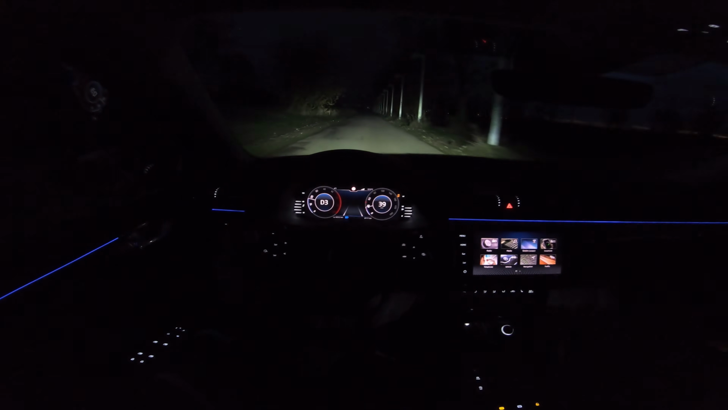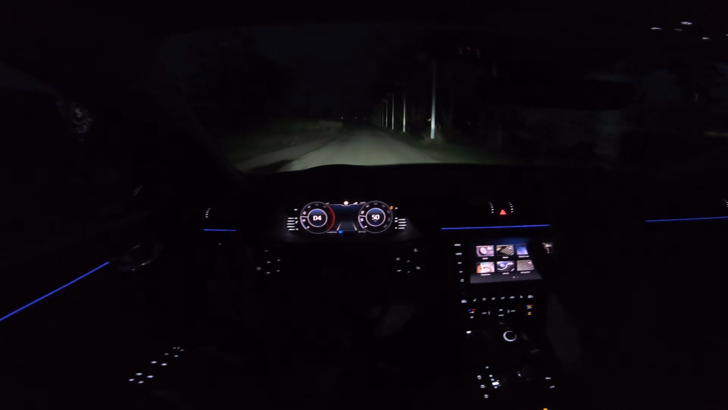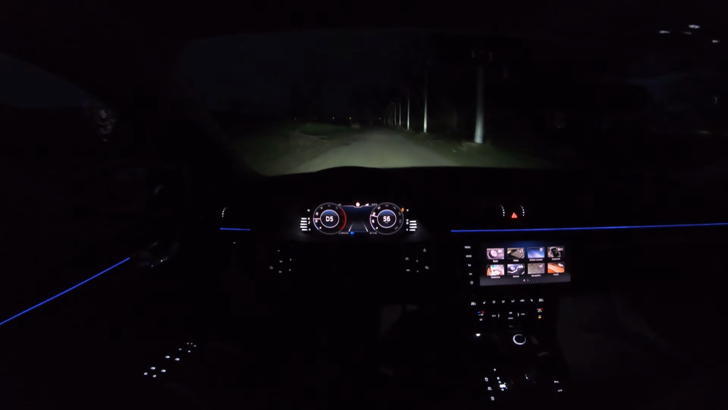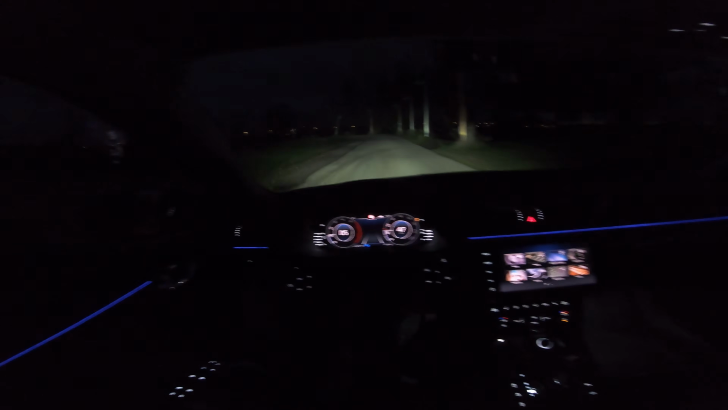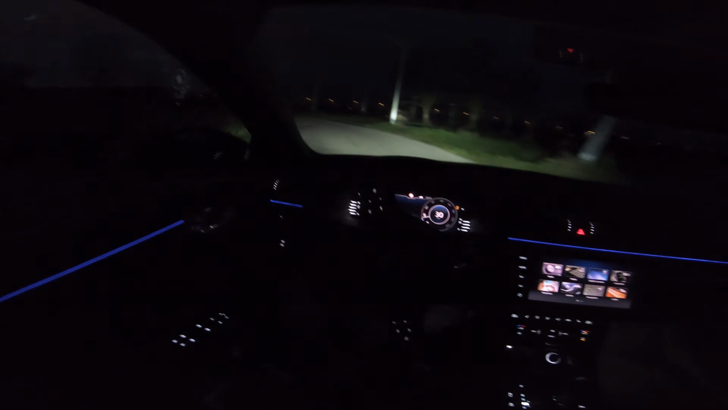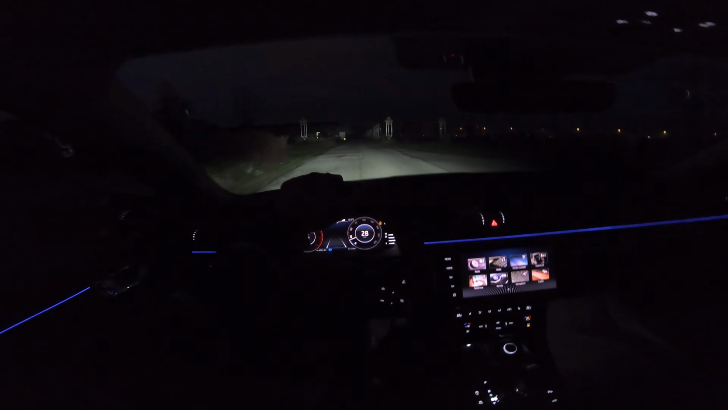So automatic long beam, and they're really long. I can see all farther away. Personally, honestly, this is the best car when it comes to, at least, I think this is the first car I'm testing with the matrix LED lights, and you can see really far down the road. In person it's a lot brighter than on the camera, I know that for a fact, but wow, I can see all the way to that storage area.